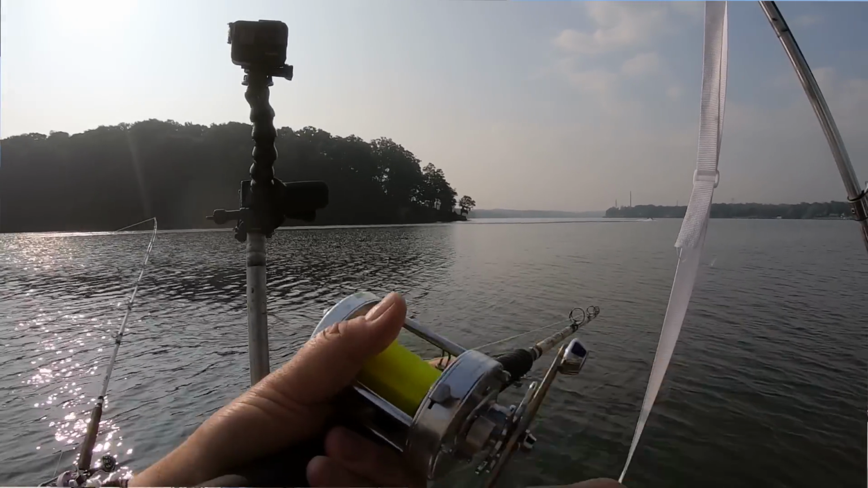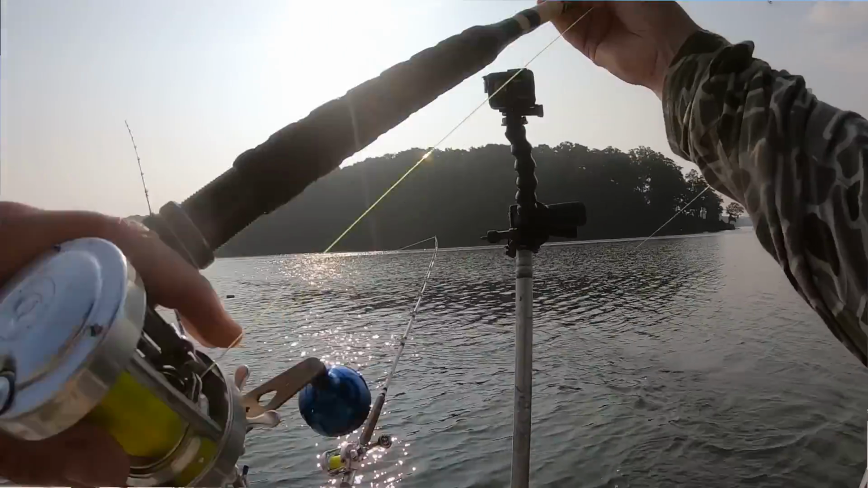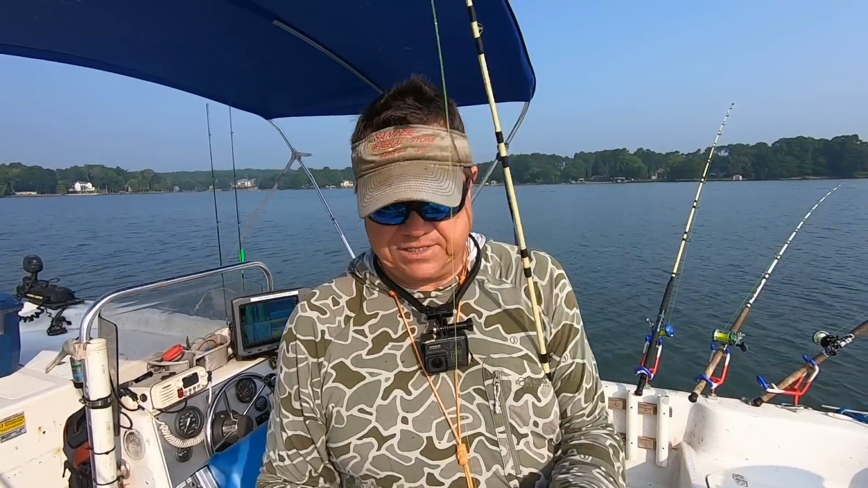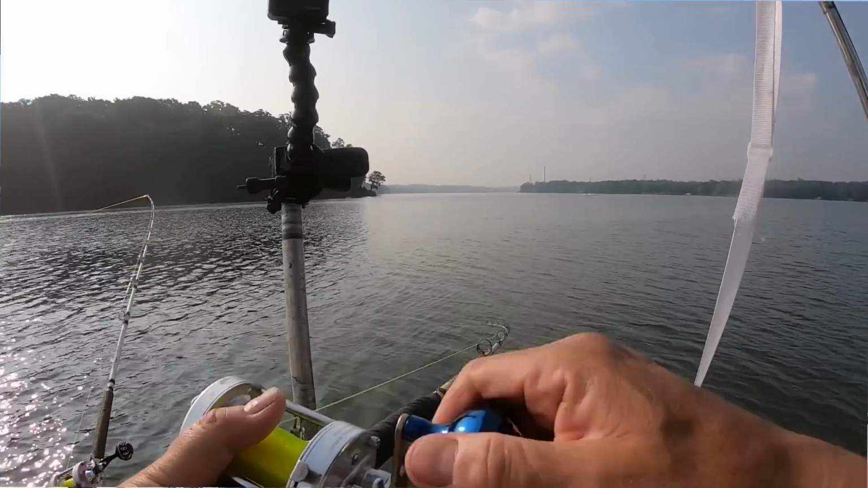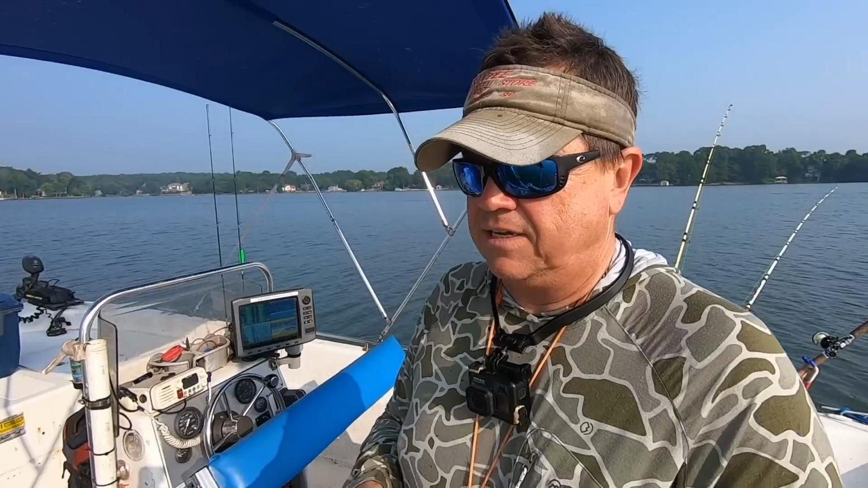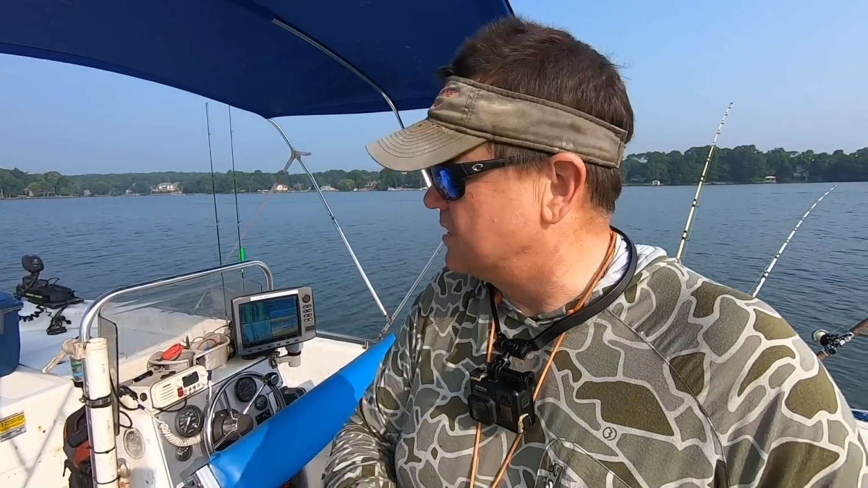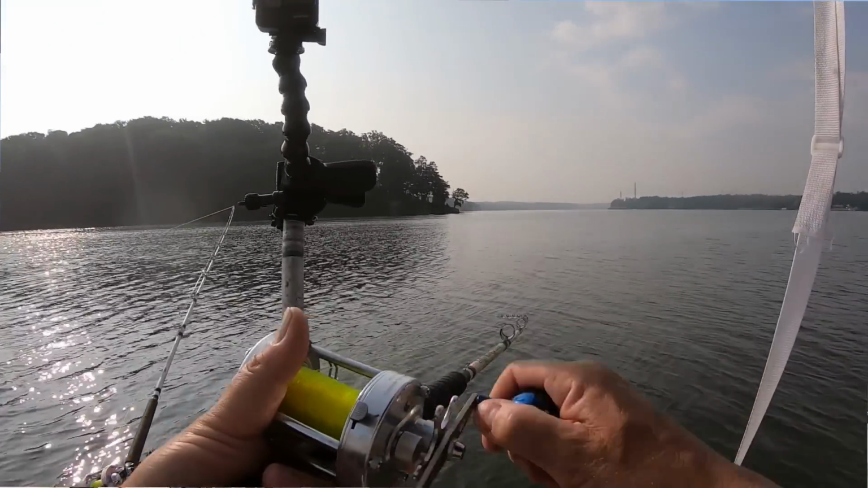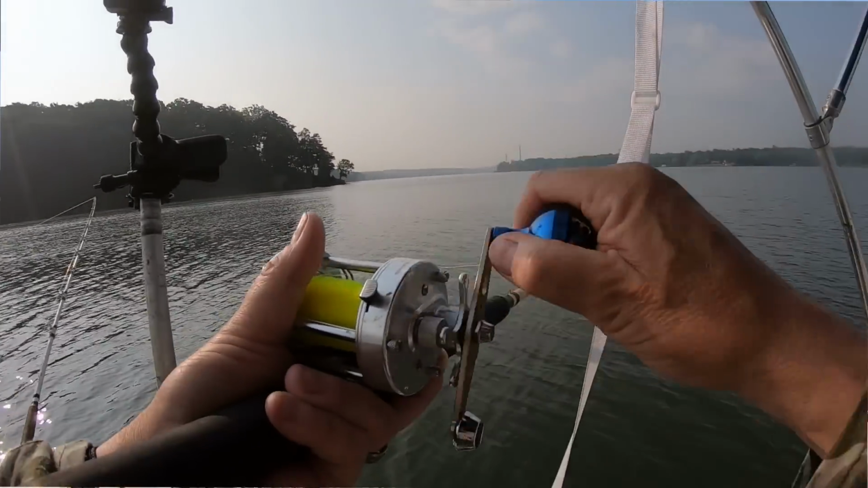This is a Big Cat Fever, one of their medium action rods. This is not the trolling rod. This is a little stiffer rod, one of the first white rods they came out with several years ago. Little stiffer action, but still a fun size, fun weight. I like this power handle, how thick it is. Feels good in your hand. Anyway, let's see what we got.